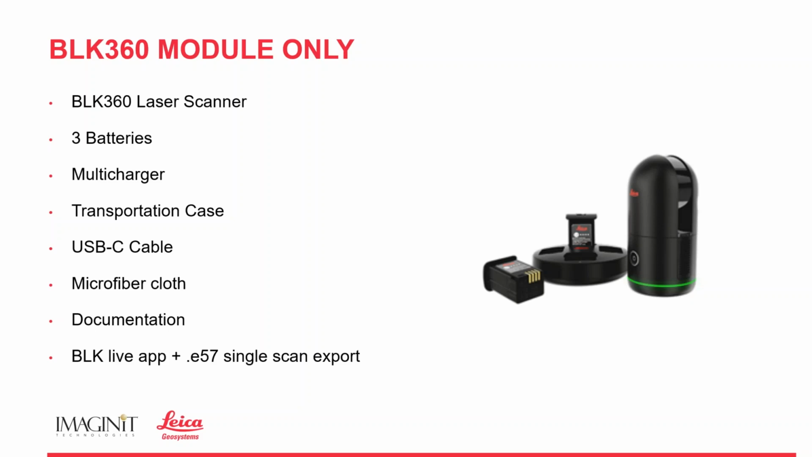We have documentation on the scanner and the BLK Live App, which allows us to do a single scan export of an E57 file. We'll look more at that BLK Live App going forward here.